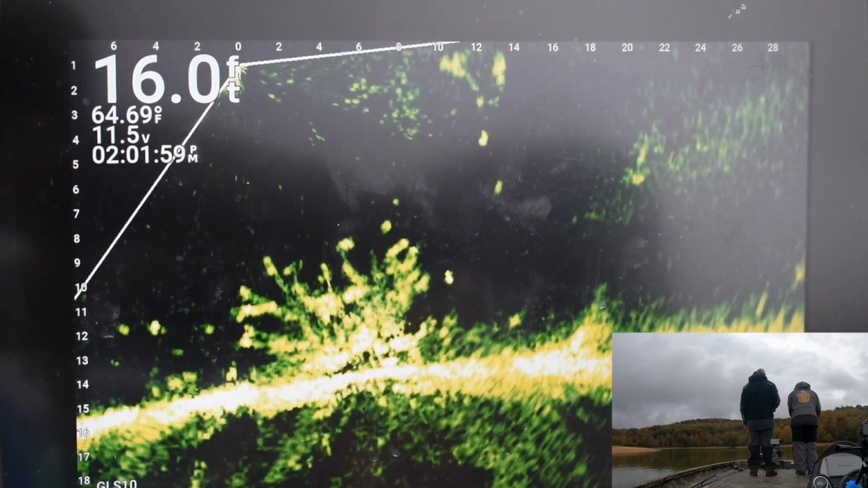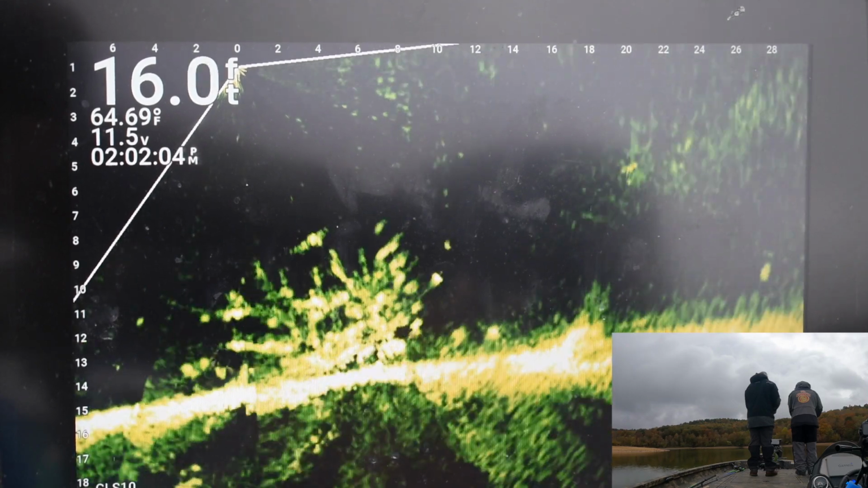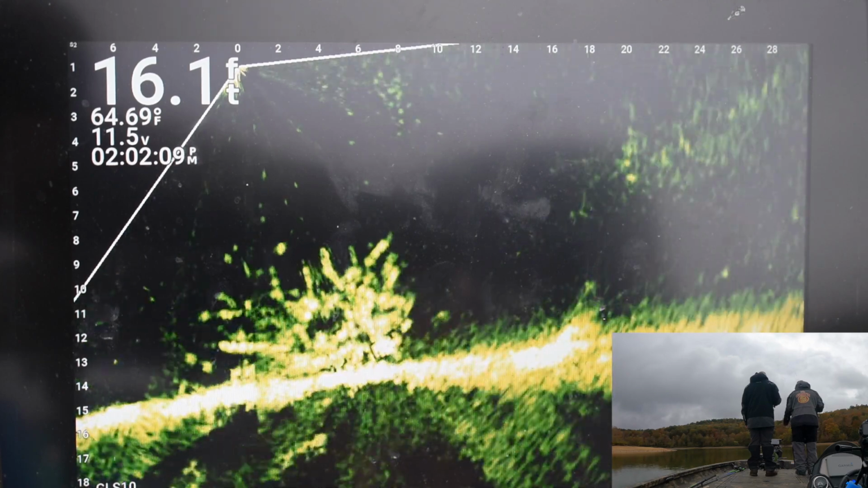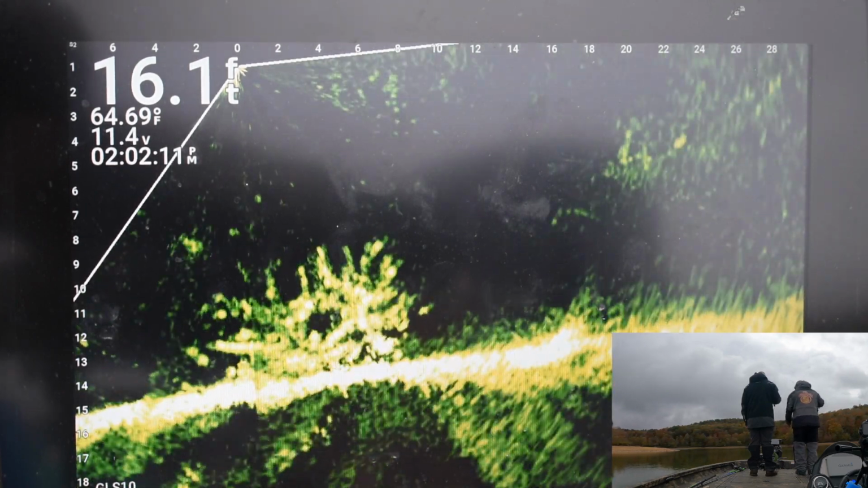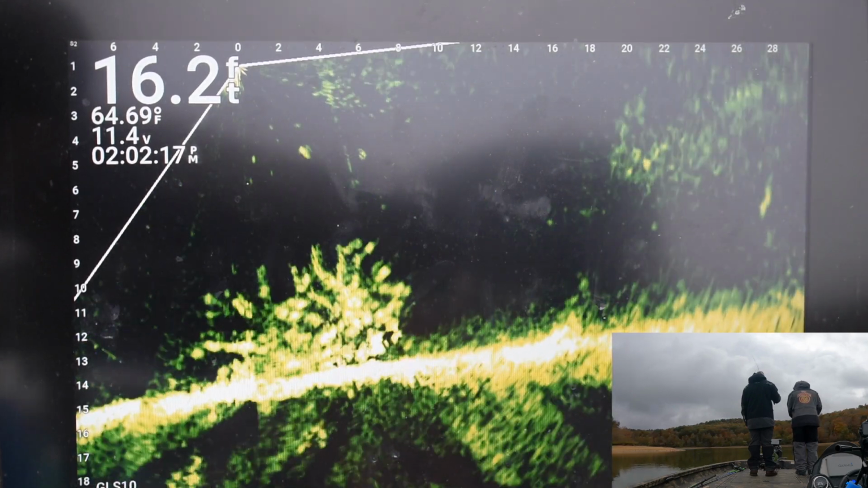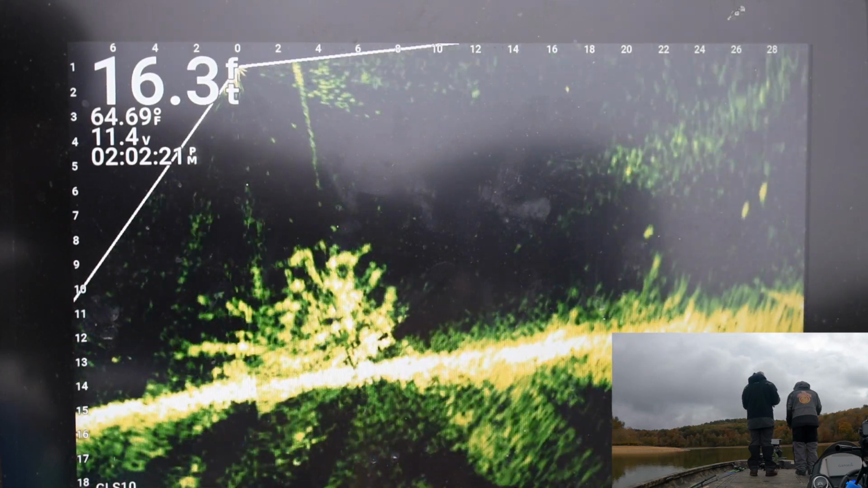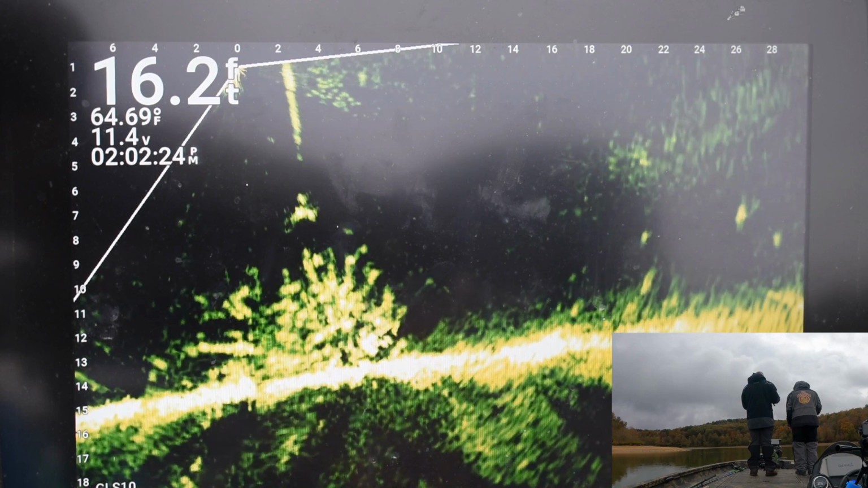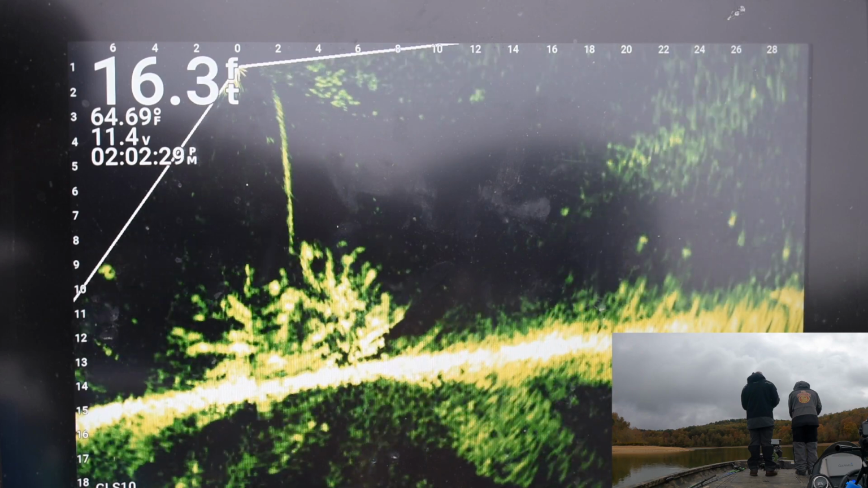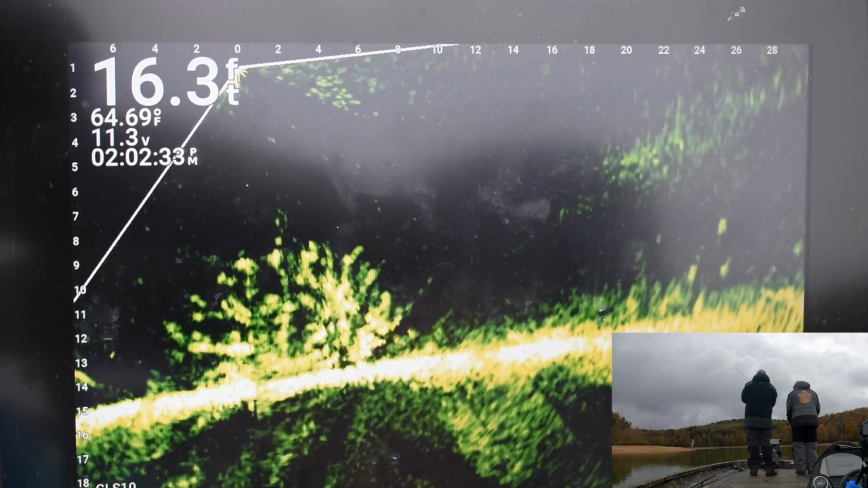I think he'd had some bass tournaments on Nolin, but I believe it's the first time that he had ever crappie fished it. What brought us to Nolin Lake was the Crappie Masters Kentucky State Club. This was the first tournament of the season there on Nolin Lake. So we went the day before the tournament and just started practicing and looking for fish. And man, we had a ball.